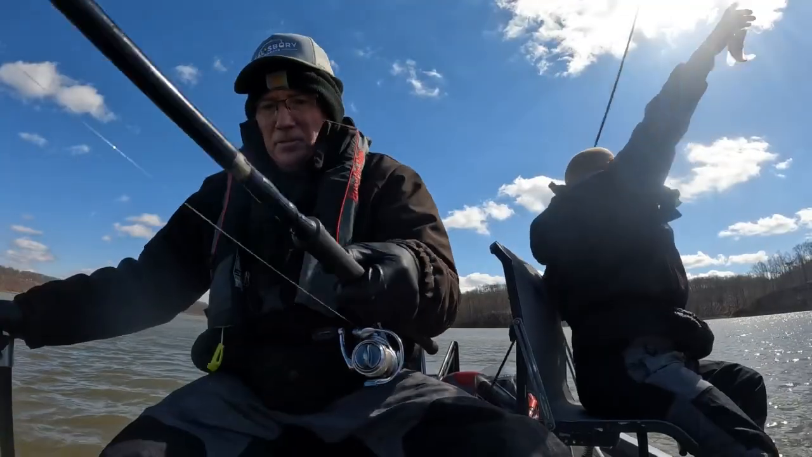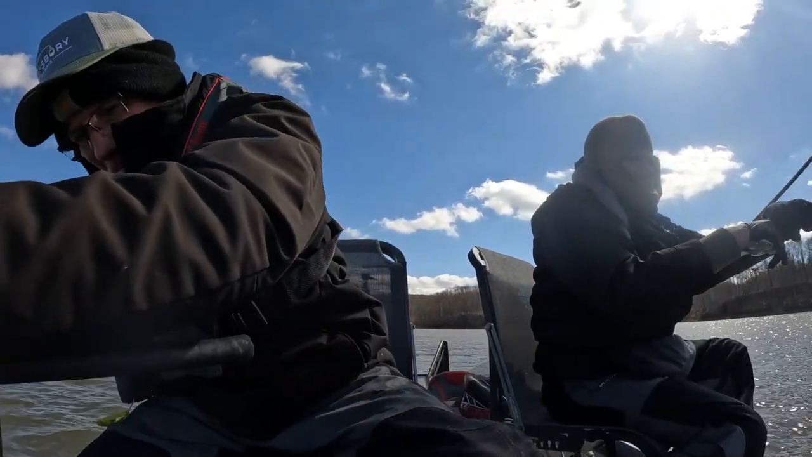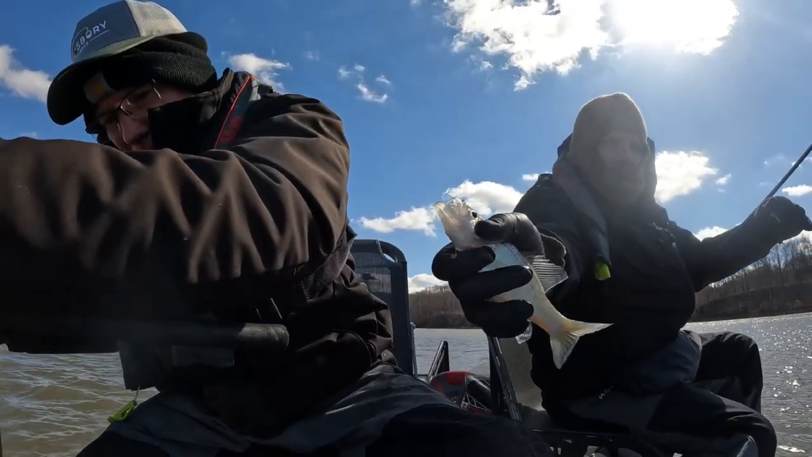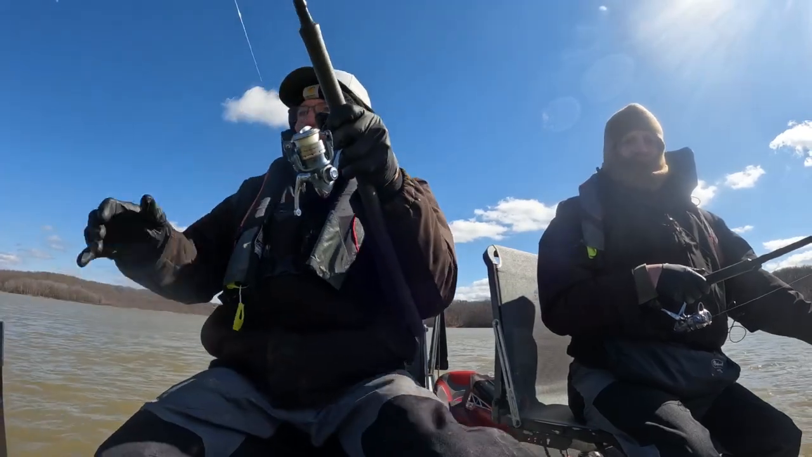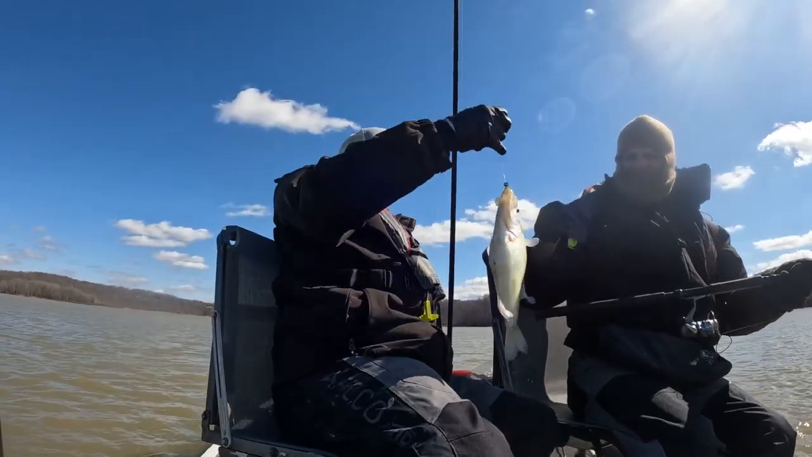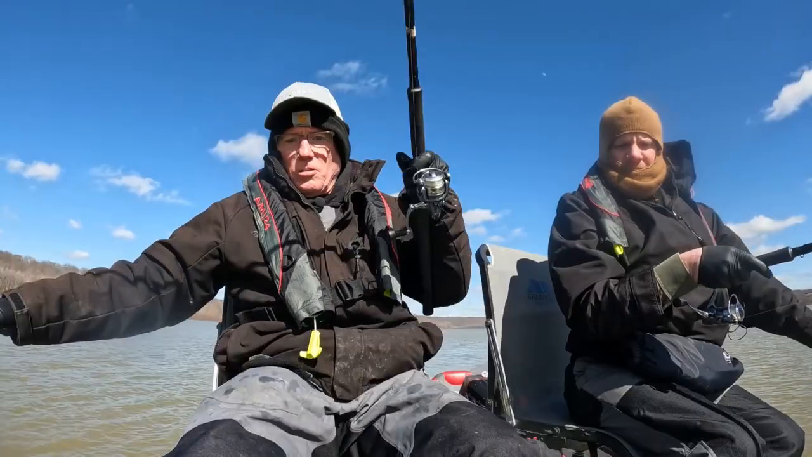Good flathead size right here. Come on, eat it. Oh, here he comes. Got him. Finally got him. Oh, look how big that thing is.